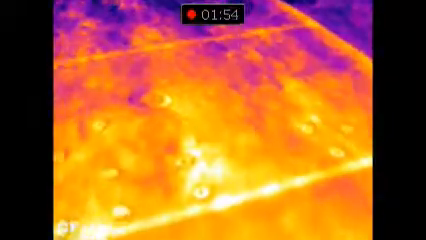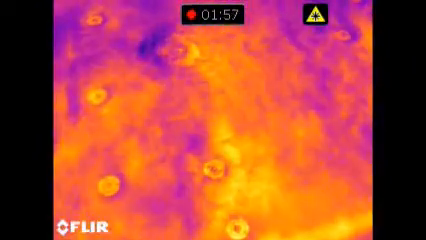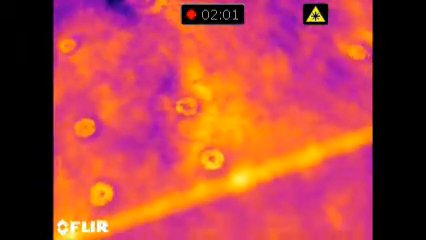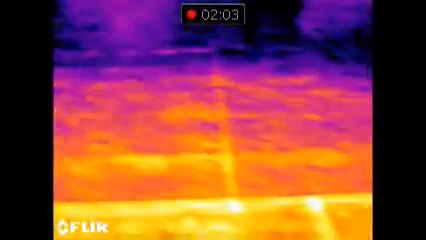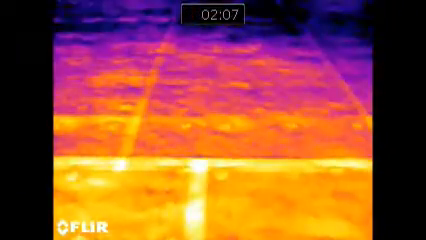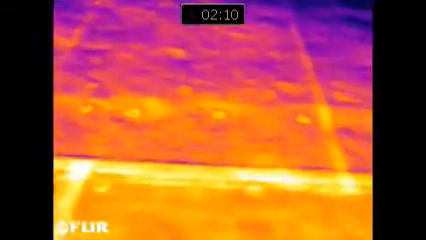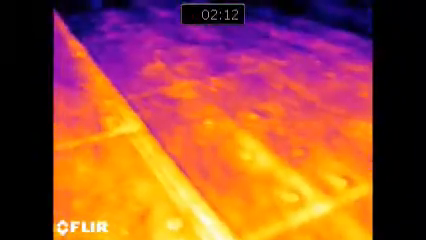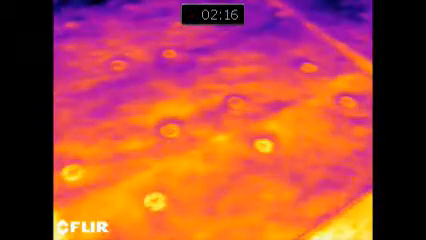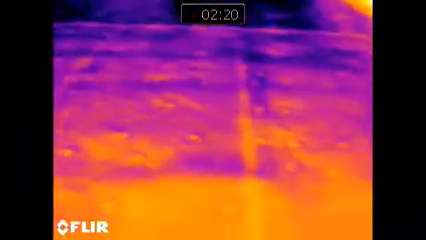When we come to a spot like that just now, it has some emissivity and reflection that might be causing some of those differences, but it's not a temperature that shows a big splotch underneath where the moisture could have penetrated. The seams have a little different temperature signature. It could be from solar gain differences, or it could be emissivity of those surfaces being slightly different.